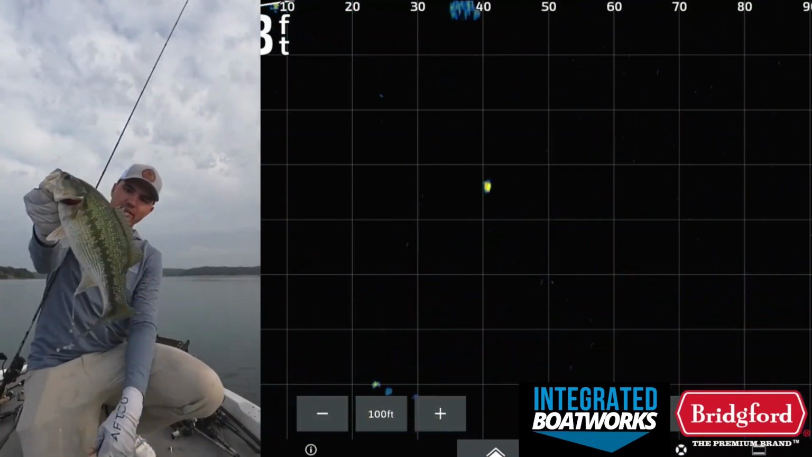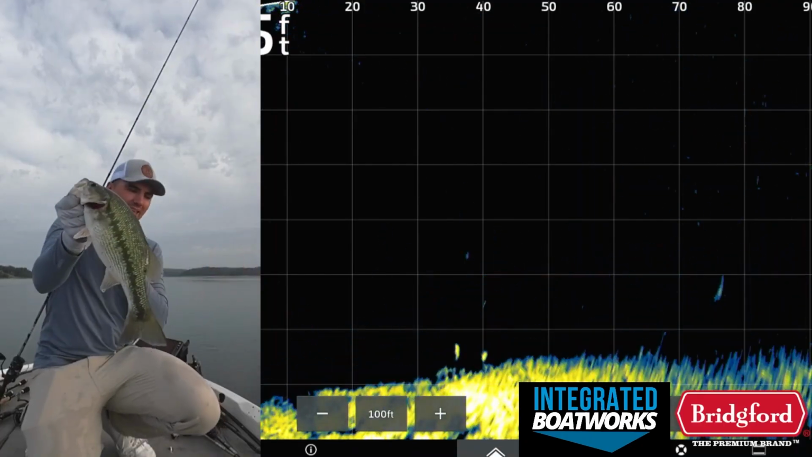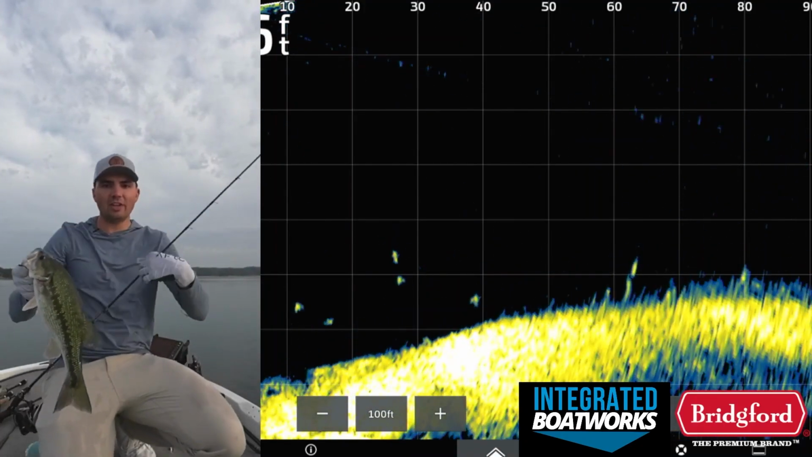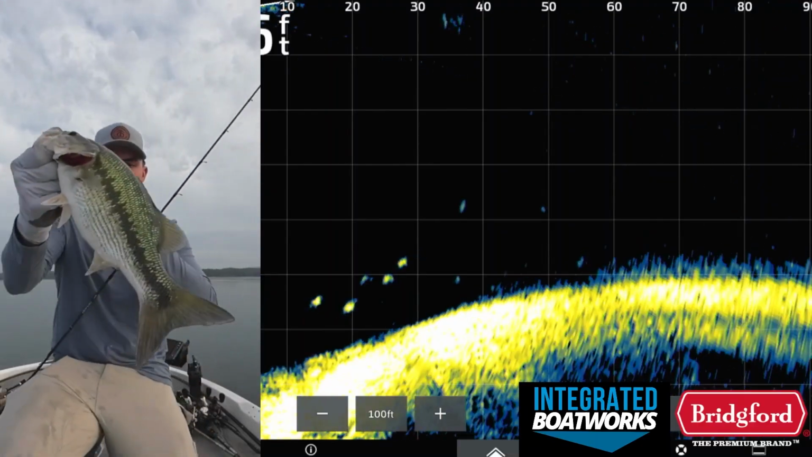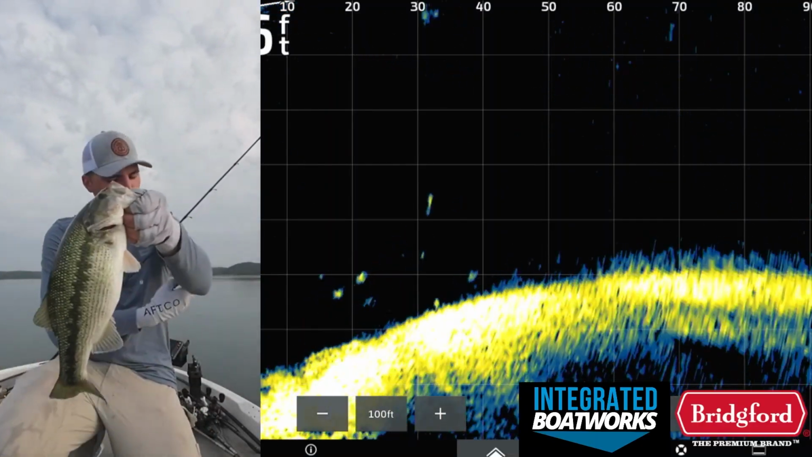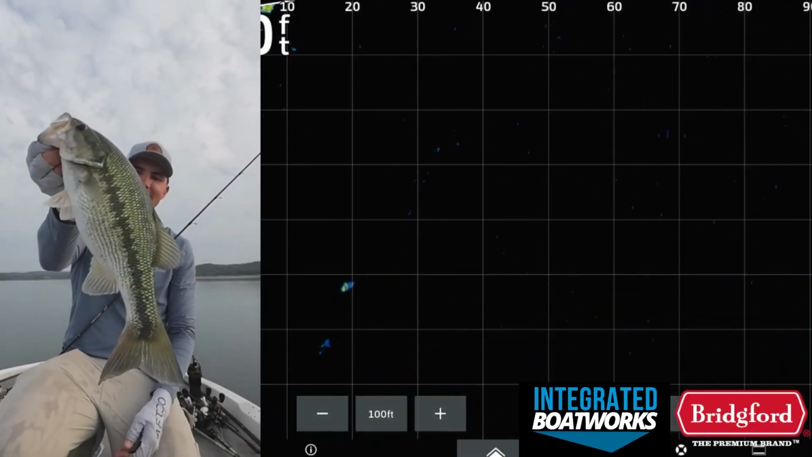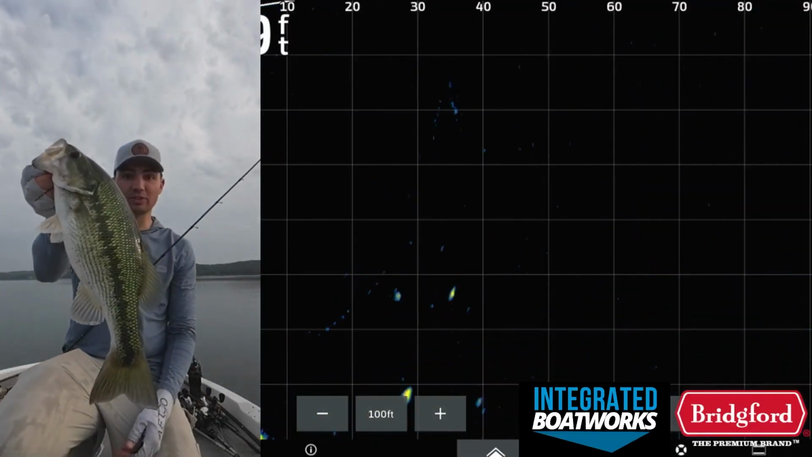Another good one. I mean, 5 of those in a tournament out here right now, guys. It's taking 10 pounds to get a top 10 in tournaments right now. So 5 fish like the ones I'm catching right now, and we are in business. And now that we've got it all dialed in, it is happening like crazy. Beautiful fish.